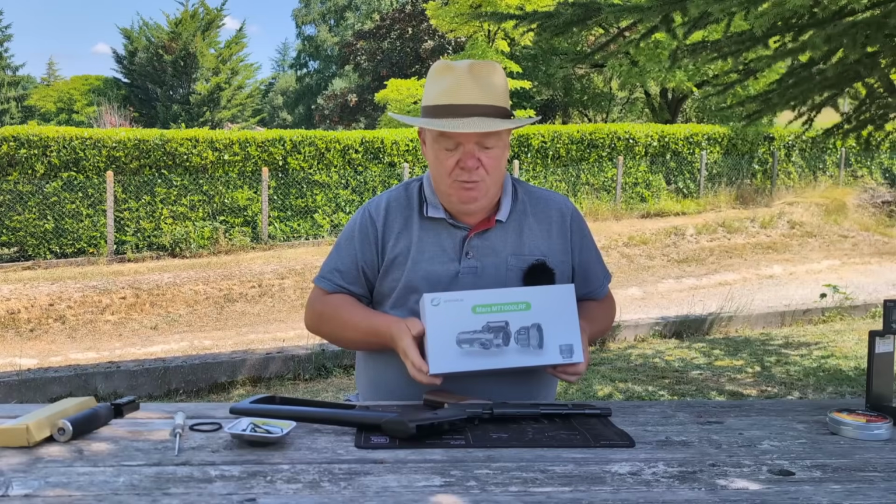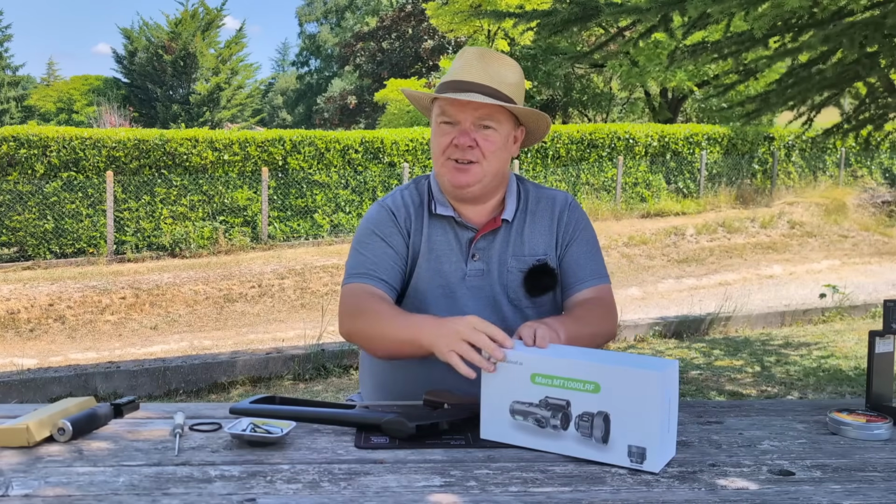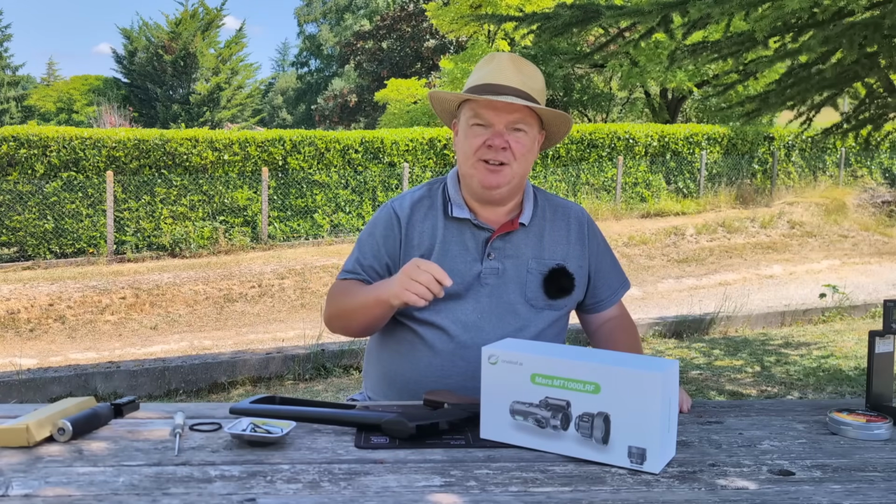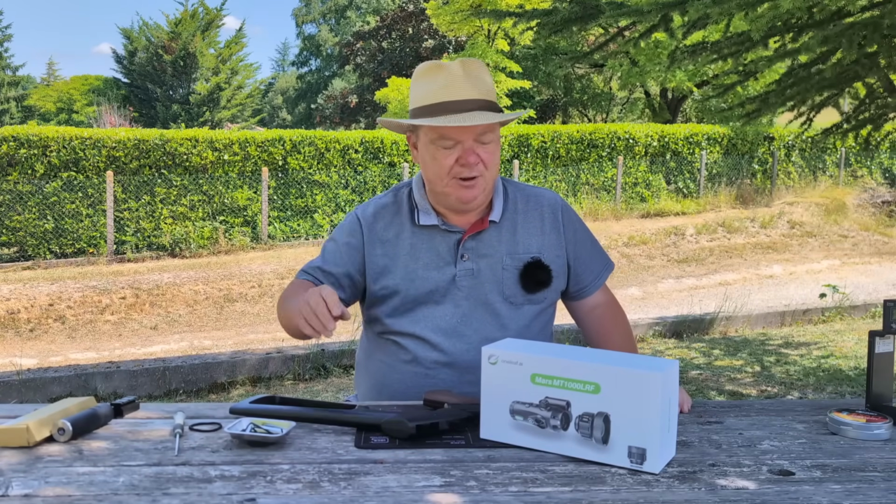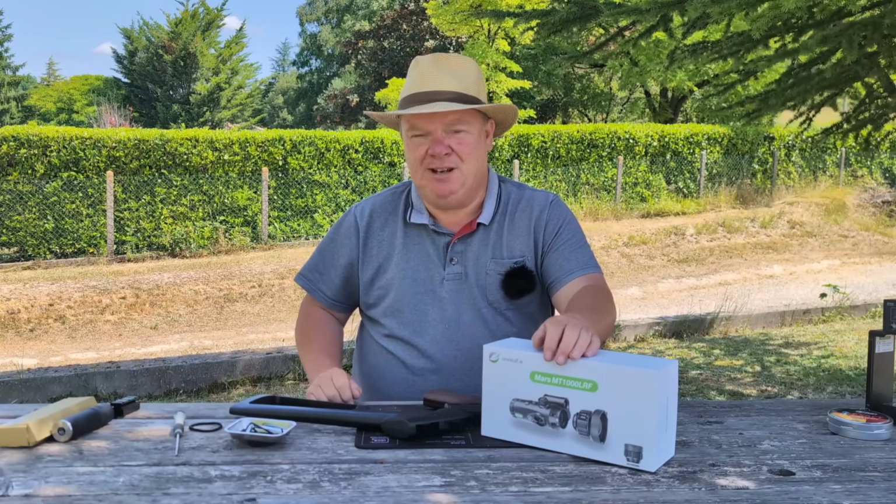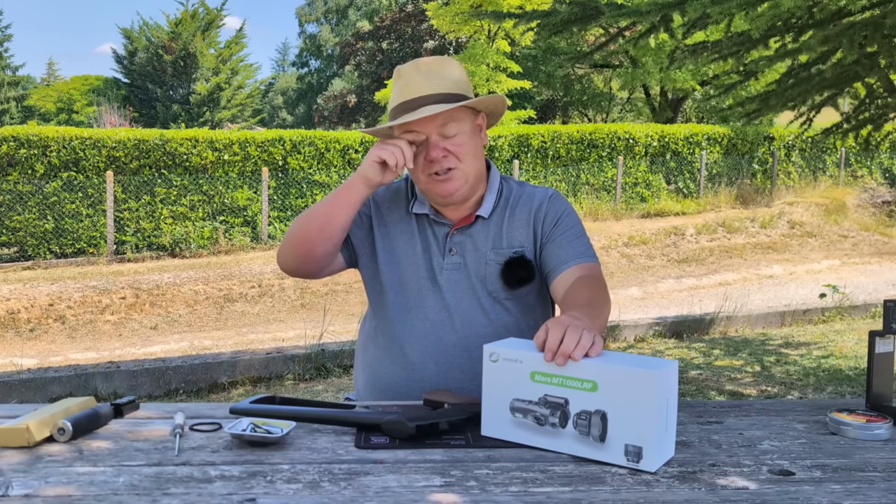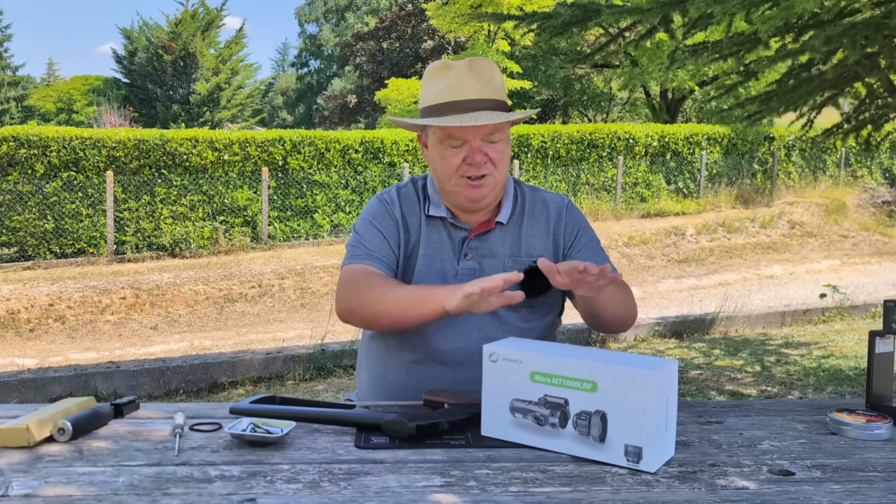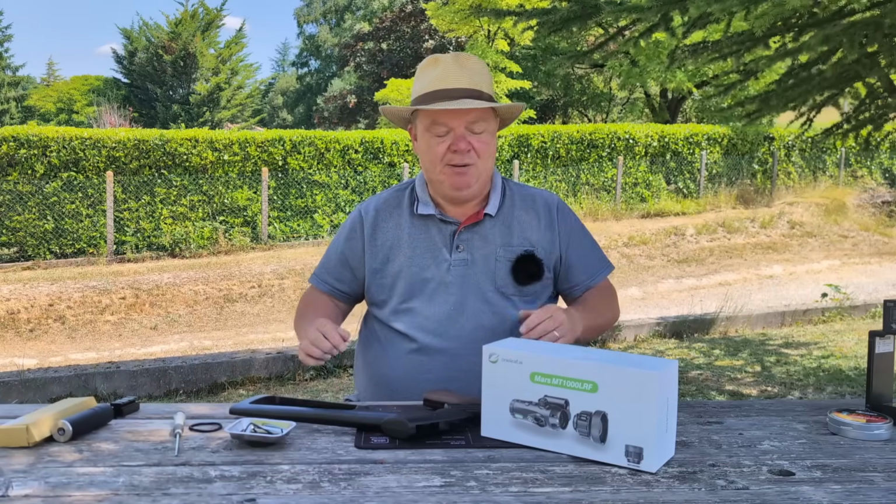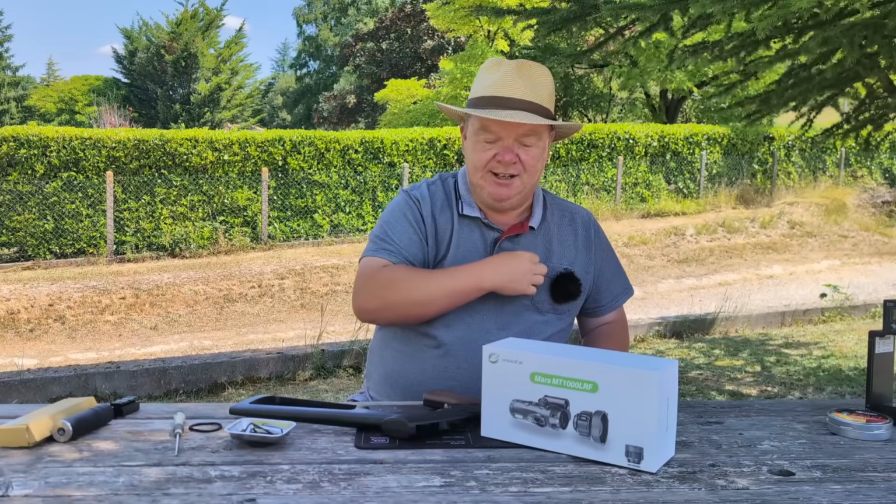MT1000lrf thermal scope. Now, it would be very unfair to compare this to the DNT Hydra, because the DNT Hydra you can get for £799 with the discount code on that video that I put out. The cheapest version of this is just over £1,000, about $1,300 I think. And this one I have here with the two lenses is closer to 16 or 1700 I think from memory. I'll put a link to this one below. Links for the DNT ones are in the DNT videos.